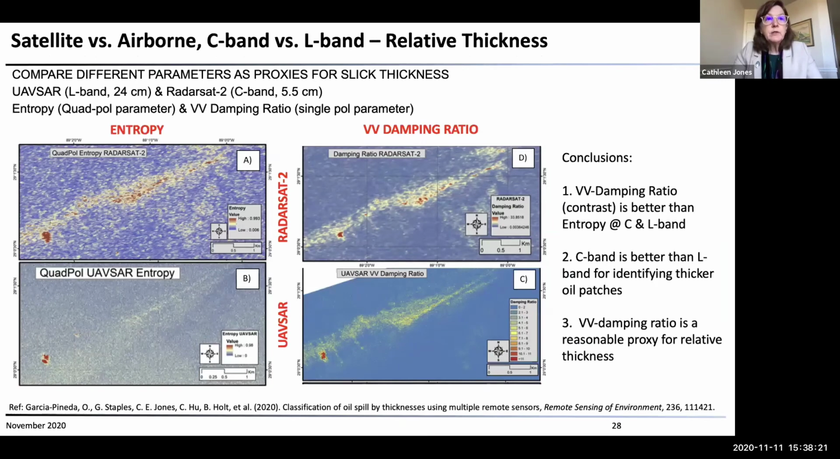We also did a comparison between the C-band satellite data from RadarSat-2 and the L-band data from UAVSAR. The C-band data from RadarSat was acquired in quad-pol mode with a very low noise floor. I think it was minus 35 dB. And UAVSAR had a very low noise floor also, something like minus 45 dB. So both of these had good contrast between the clean water and the slick, and a lot of capability for measuring thickness variations within the slick.